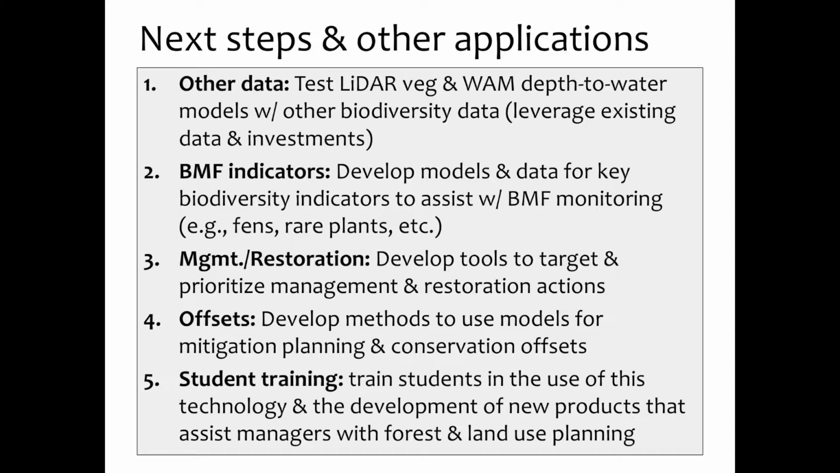So last slide here is other applications. It would be great to continue to link the data sets, the investments in the data sets, with biodiversity data sets in some way. We want to leverage those investments. People are talking about framing the biodiversity management framework, basically identifying indicators for management. Eventually those indicators need to be monitored. It's unlikely they're going to be directly monitored themselves. A lot of times it'll be proxies of that, so the habitat associations. Probably remote sensing will be a major tool for that. So right now, fens, rare plants, things like that are being considered for biodiversity management framework indicators.